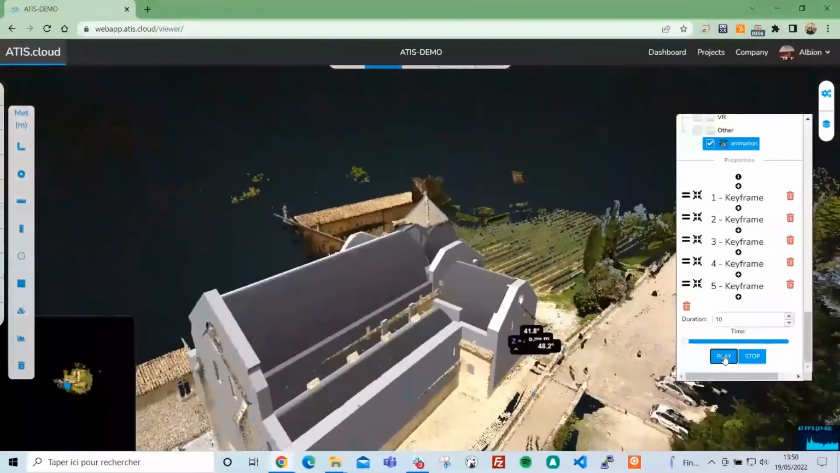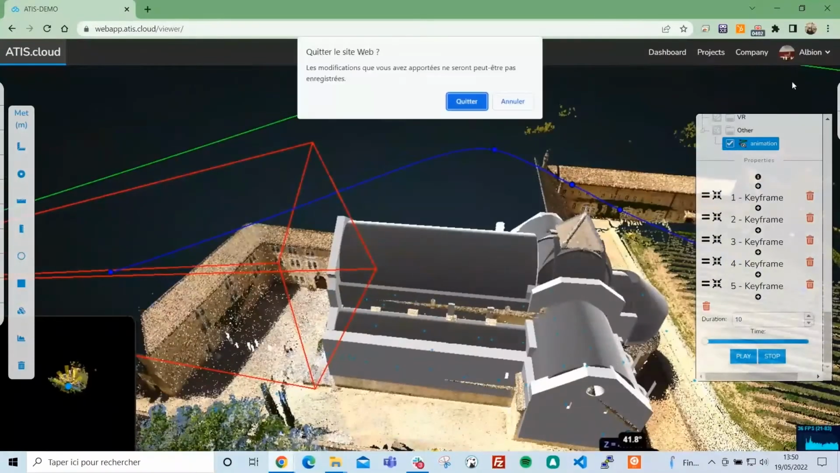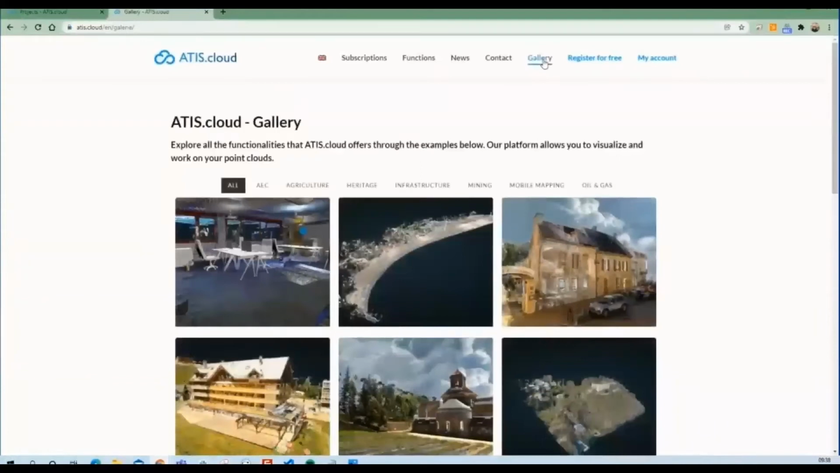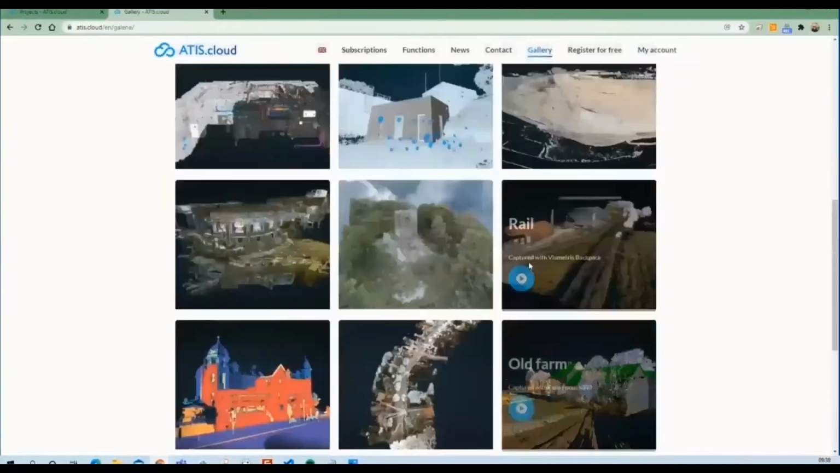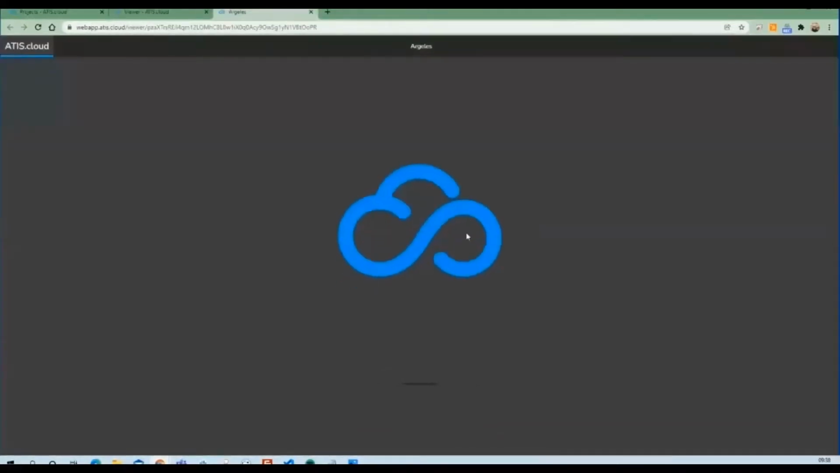So now we can change the project. And as Lina mentioned before, ATIS.cloud is compatible with all point clouds, regardless of the scanner device, whether it's mobile scan, static scan, or UAV. So from our gallery, we have put some projects in public that come from different scanner devices. And for example, this one is a project that was captured with Viametry solution. It's a backpack solution. You put it on your back and you can do the surveying.